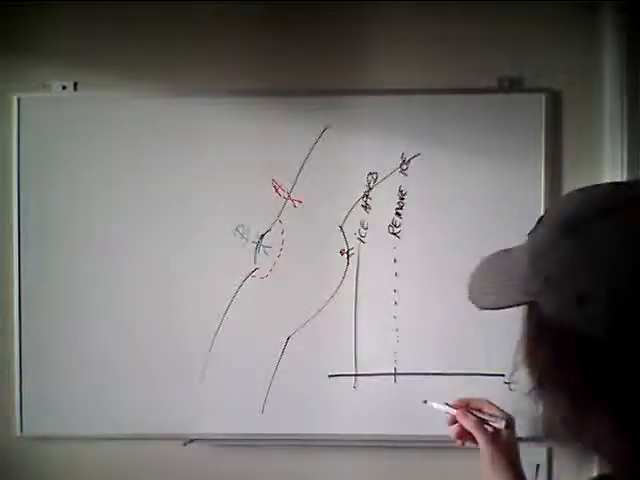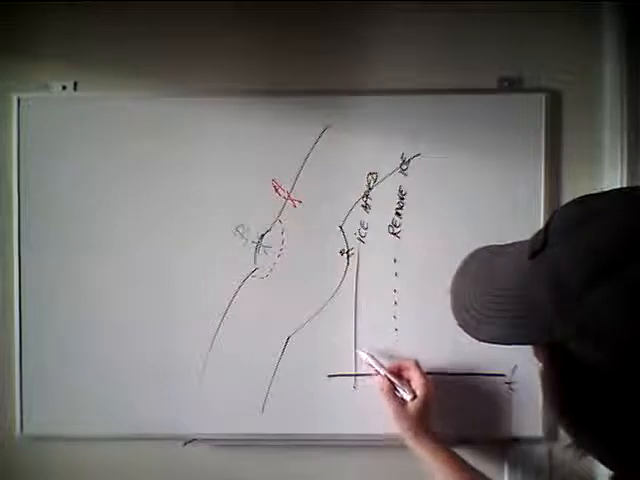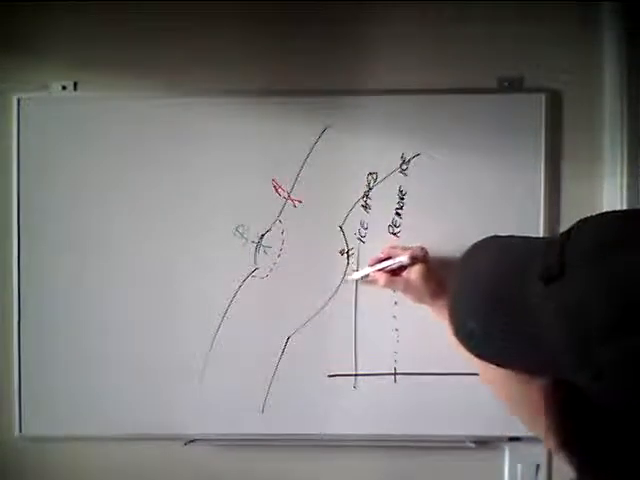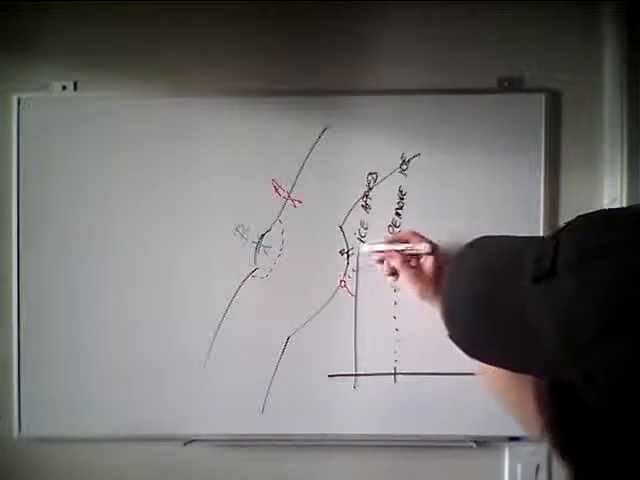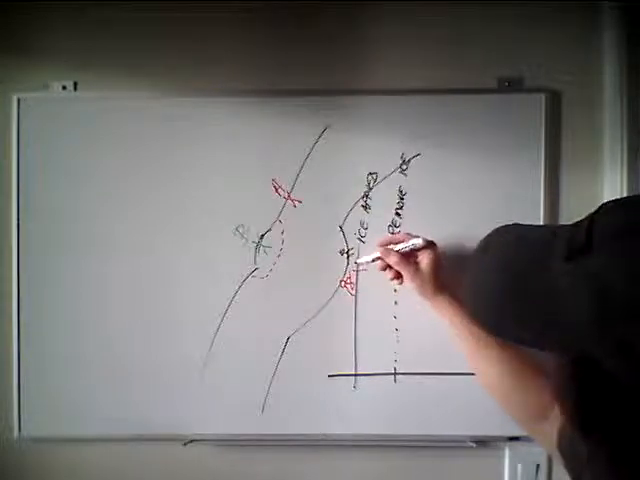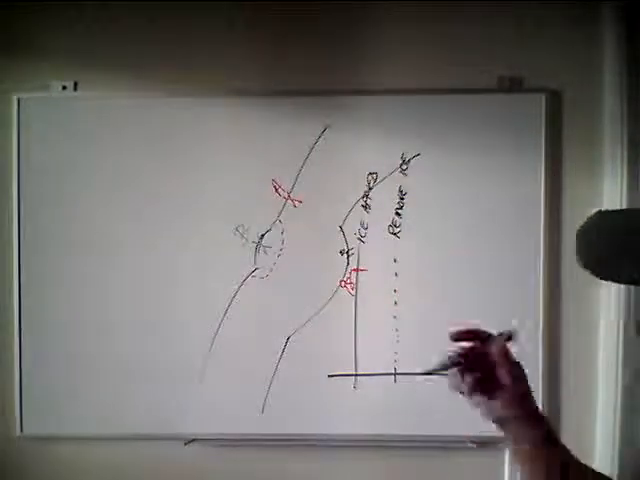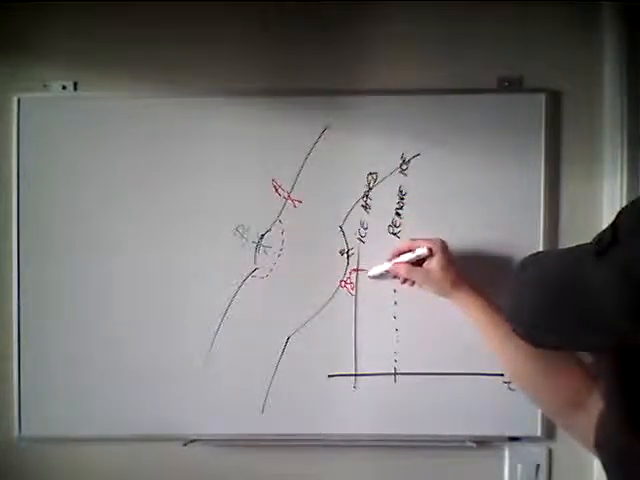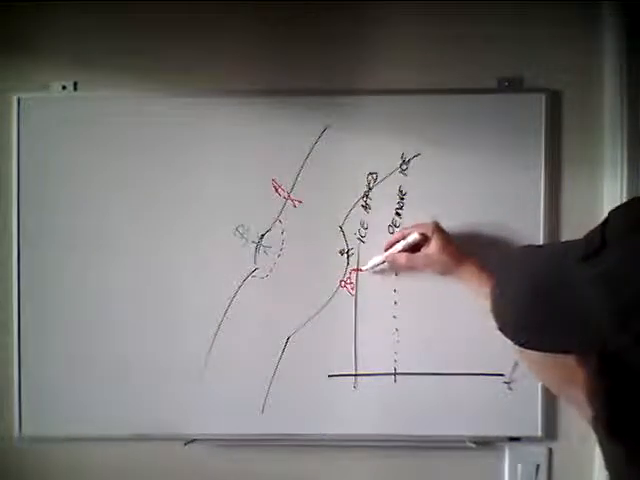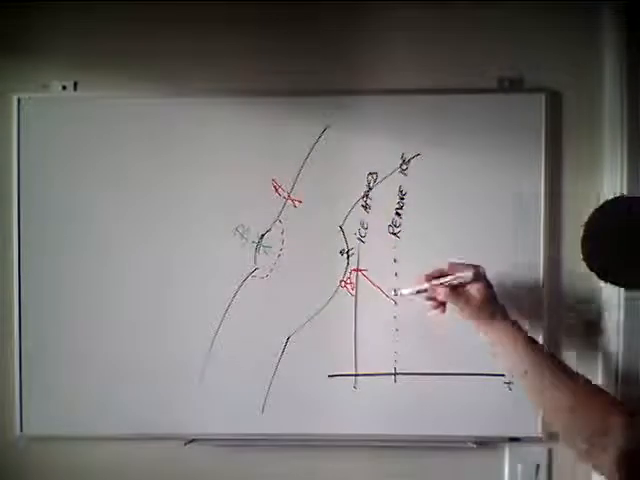So A is normal, right? So here's the tissue, and you're applying ice to it. Now let's say that it's 98.6, 96.8 degrees here. And then you apply ice immediately there. Well, the temperature starts dropping until you remove the ice. So let's just say it drops. Maybe it drops down to here.